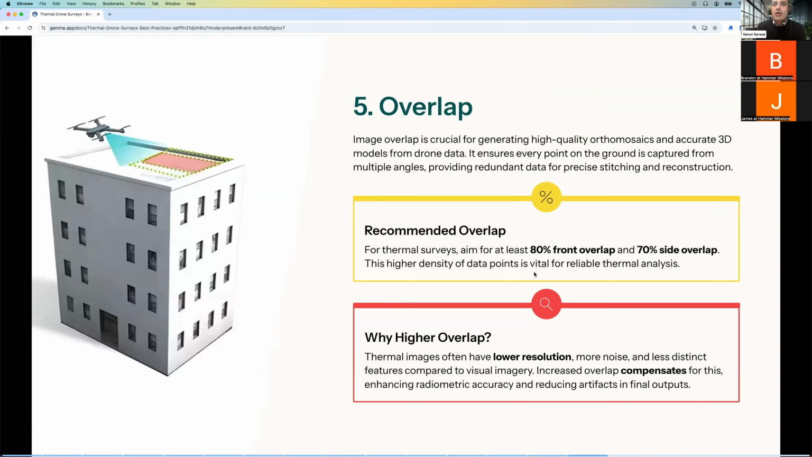I think I've talked about overlap already when we were talking about the typical workflow. You have this idea that you want to take 2 images that are overlapping with each other. That's essentially because you want to ensure that there are enough features that photogrammetry can use in the process to stitch all this data together and produce a 2D map or a 3D model.